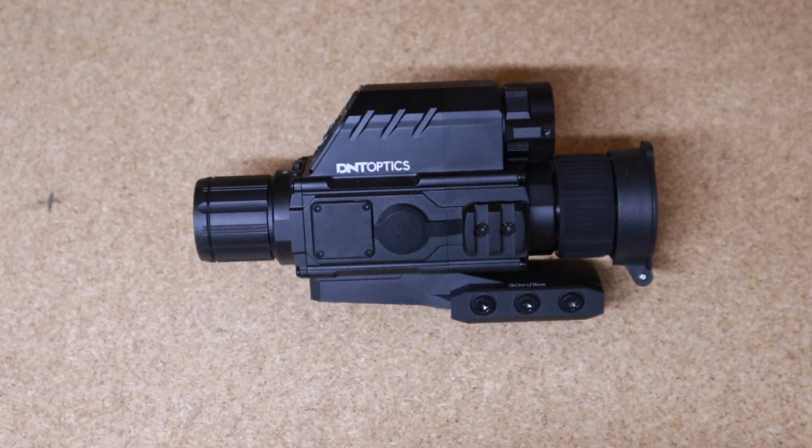Now, night vision technically should be called image intensifying. So it has a really, really sensitive sensor, which is going to pick up ambient light. You have to have some source of light for night vision or II, image intensifying, to work. So whether that be from an IR torch, as an infrared torch, or whether that be from white light, the stars, the moon, ambient light from street lights, whatever, it needs to have some sort of light source.